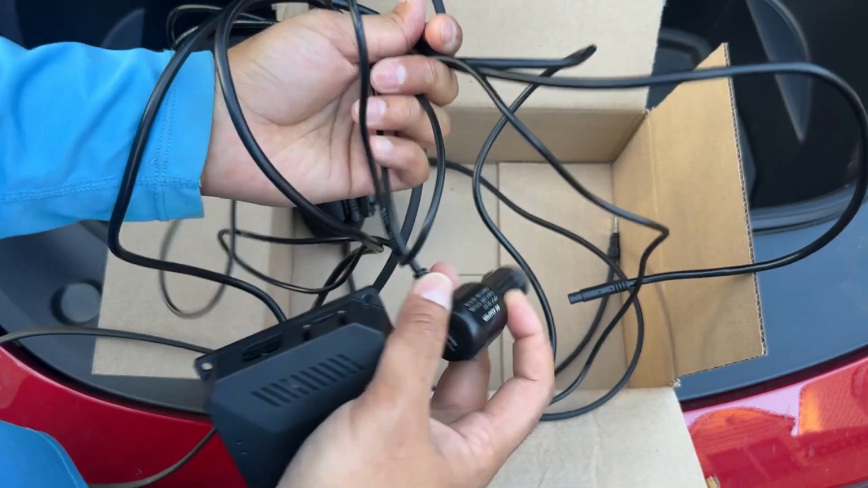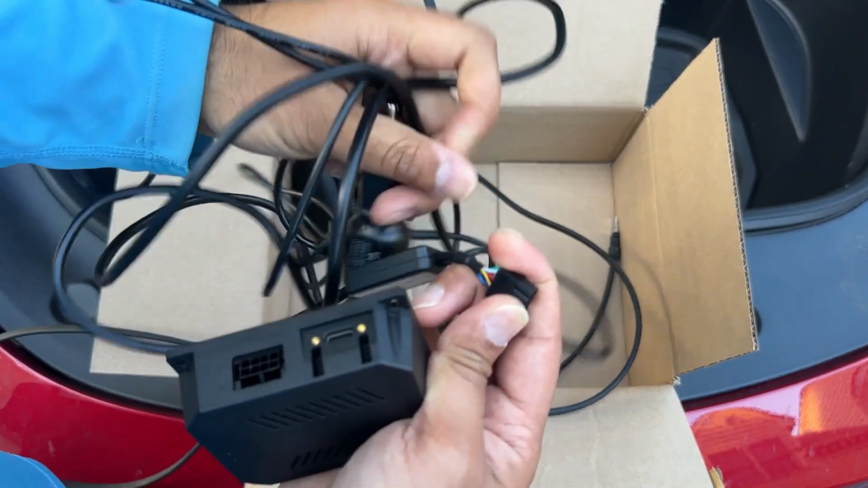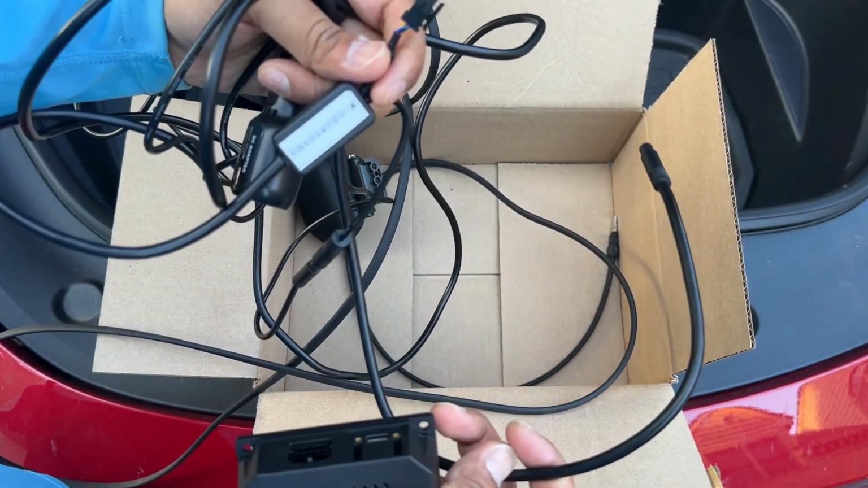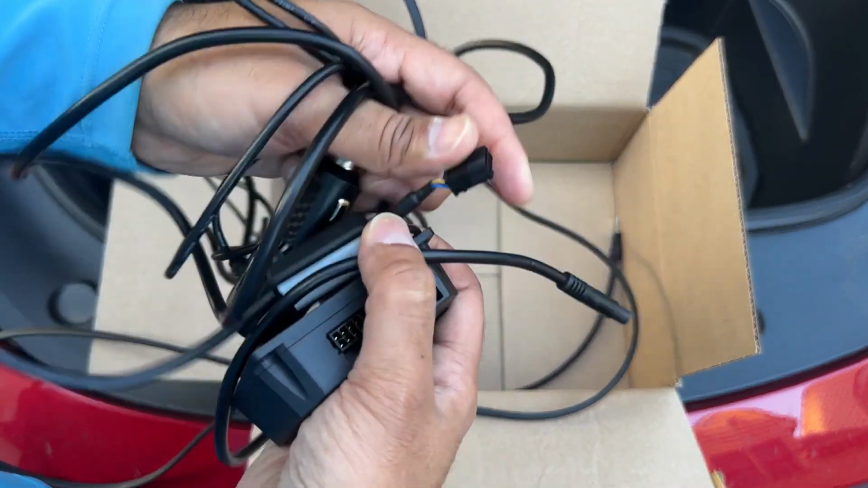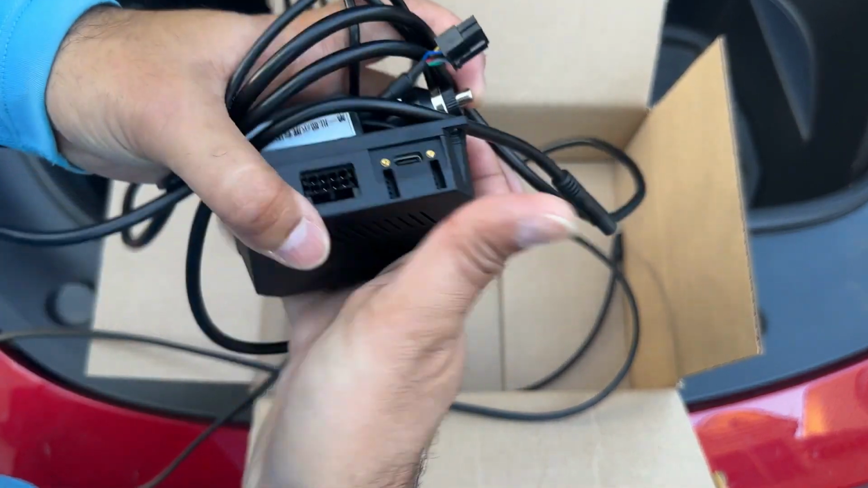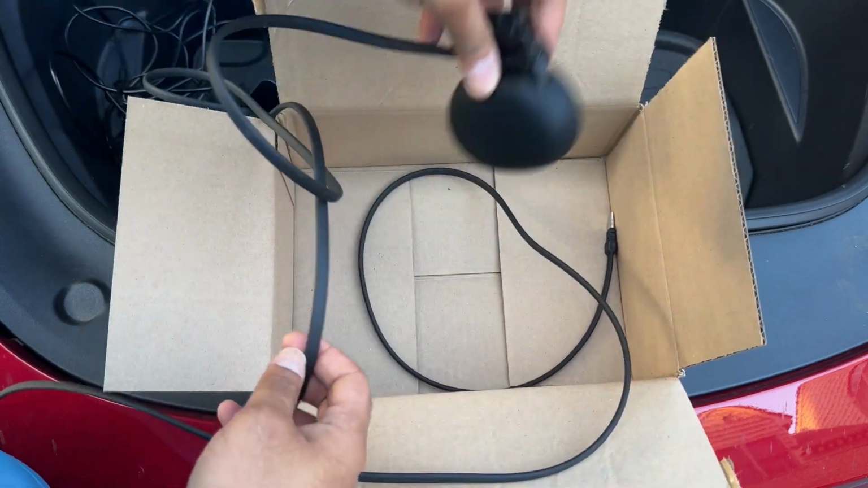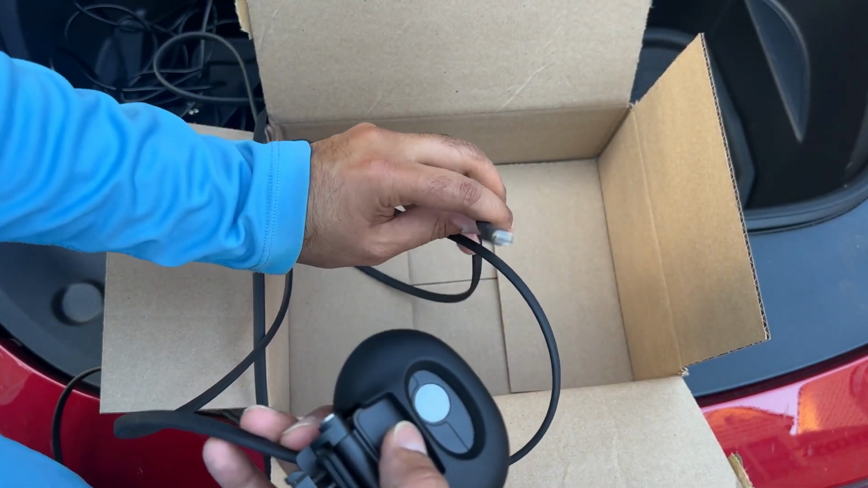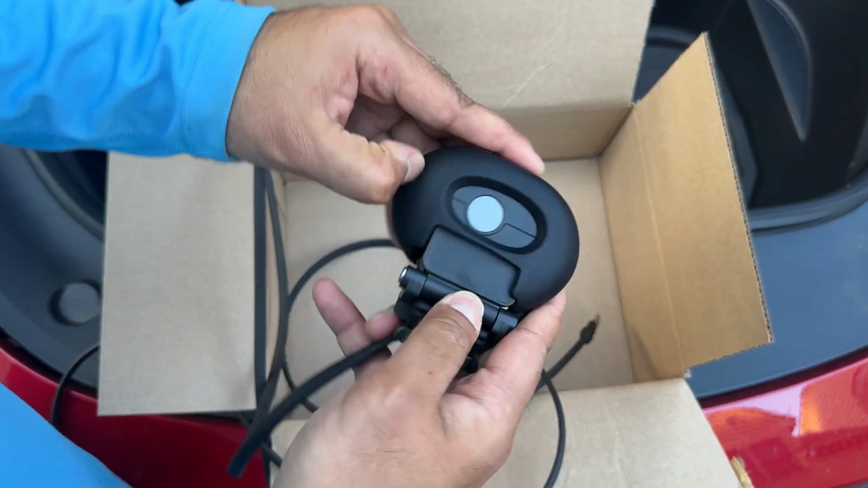Then there's this power. It comes from the DC power adapter, and it has this plug that plugs into the control center, and then this goes and plugs into the display that we showed you earlier. So that's the power component of this. I'll of course show you how to do this here in just a second. And finally, there's the camera itself with the very long USB-C, and this is the USB-C input that goes on the control center, and this is the camera itself.